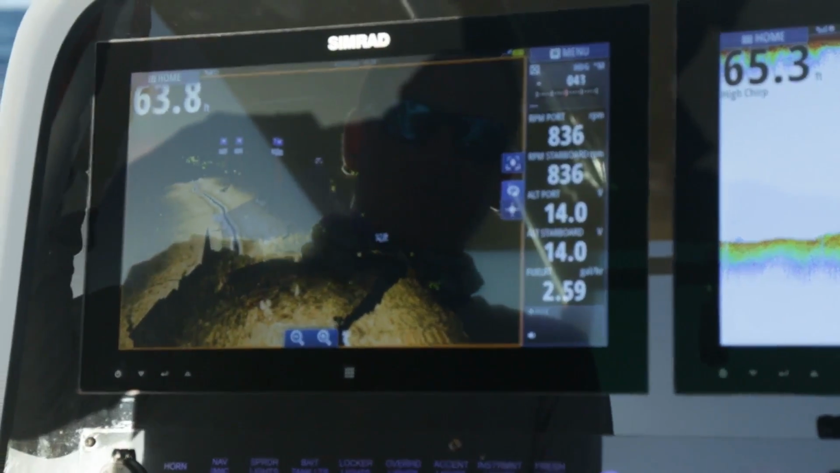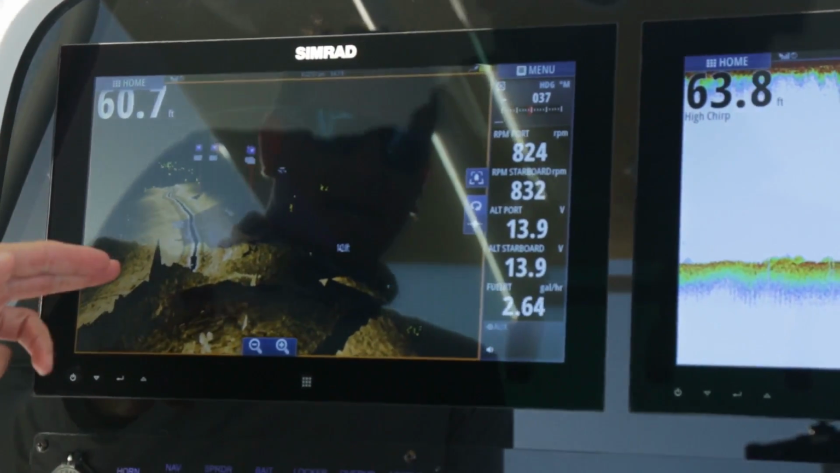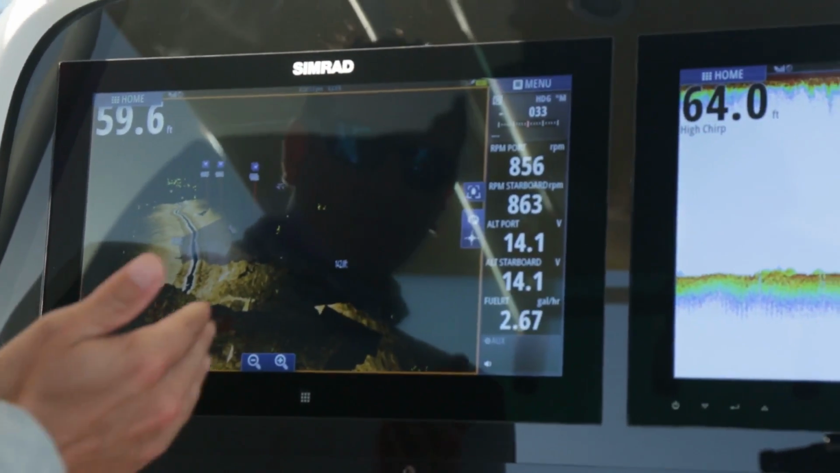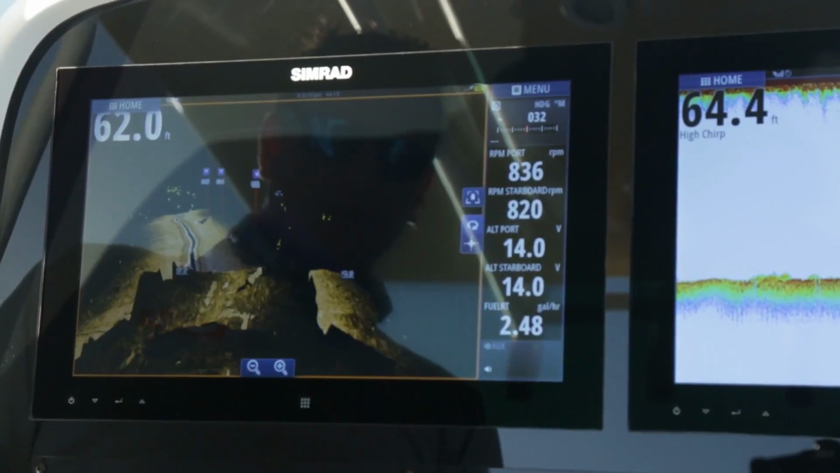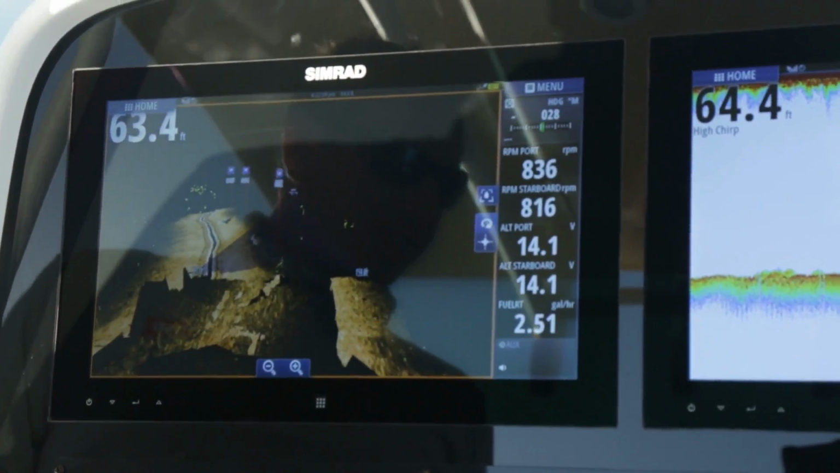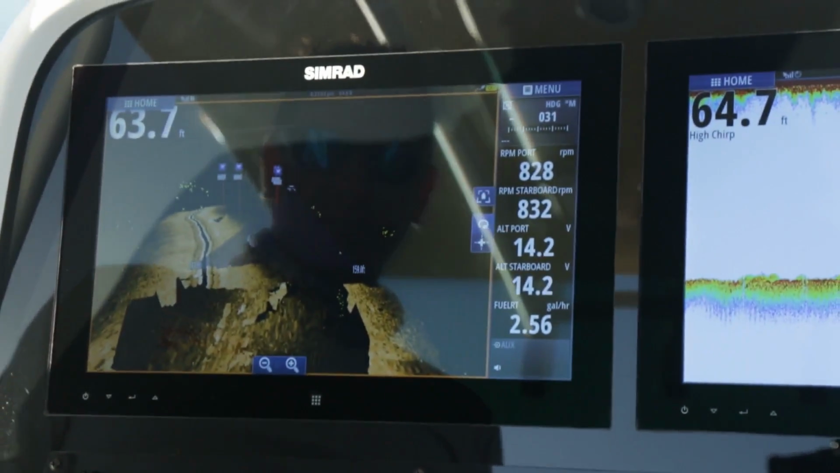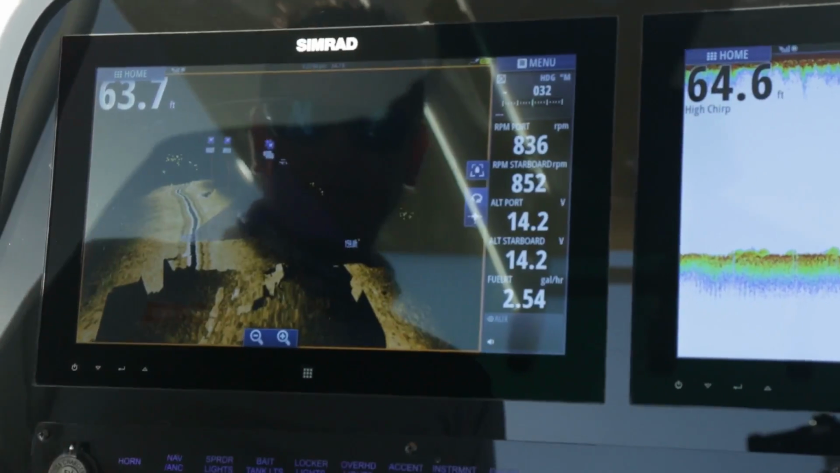So with the Structurescan 3D, basically we've created a 3D world here. So you can see our previous pass down the side of these wrecks, and now I'm going back down the other side of the wreck. So I'm actually compiling my own 3D underwater view here. This helps me understand how the wreck's laying on the bottom, and it helps me approach fishing them, having more knowledge of the whole area.